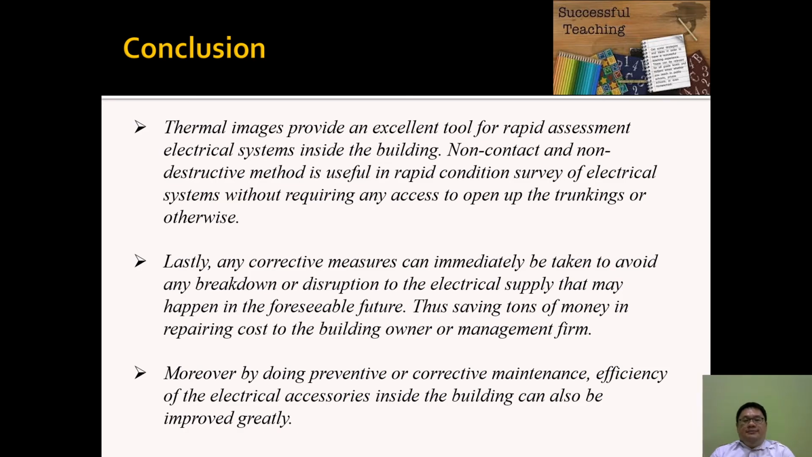So in conclusion, thermal imaging provides an excellent tool for rapid assessment of electrical systems inside the building. So we can detect the problem immediately, we can find faults in the system, so immediate action can be taken. This is a non-contact and non-destructive method, useful in rapid condition surveys of electrical systems without requiring any access to open the trunking or the underwire.